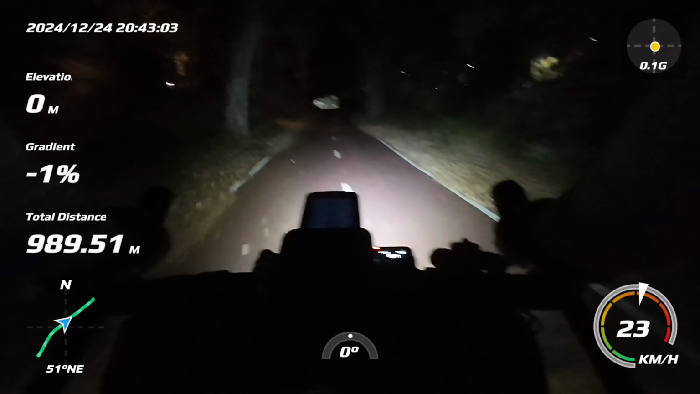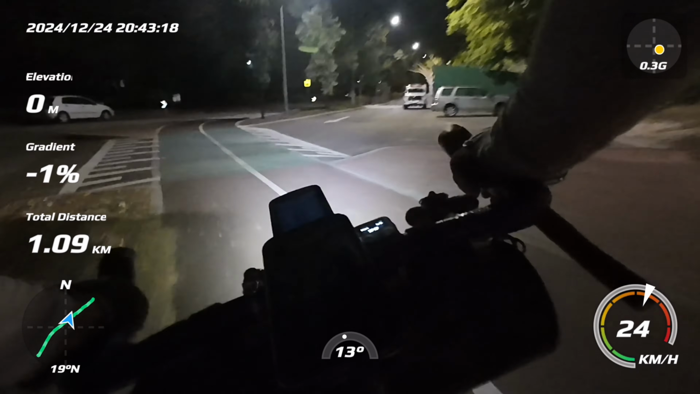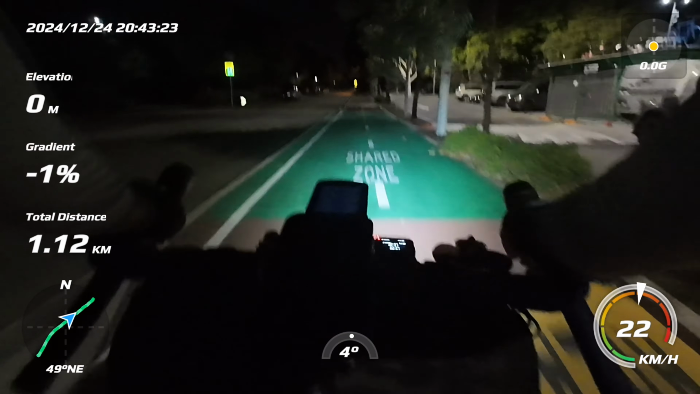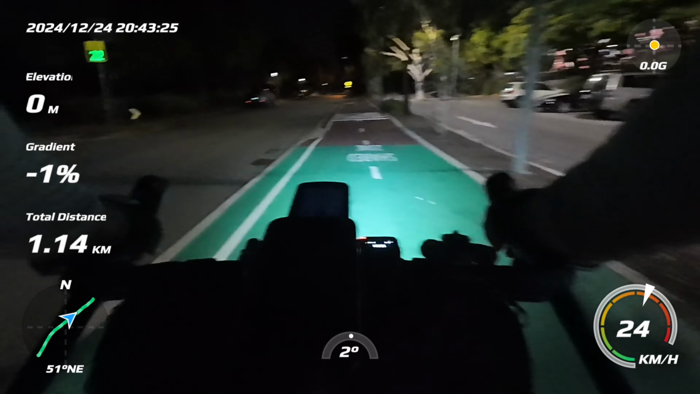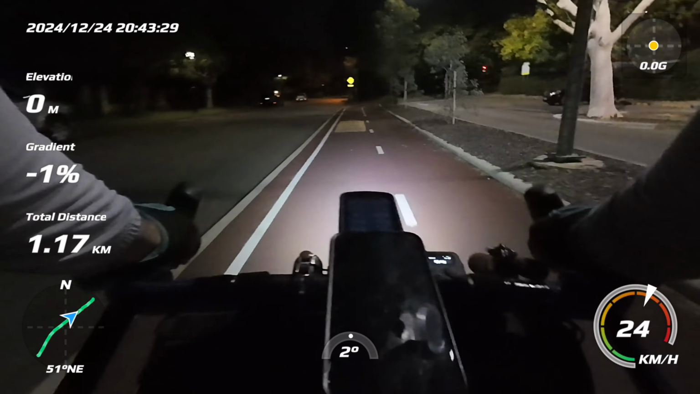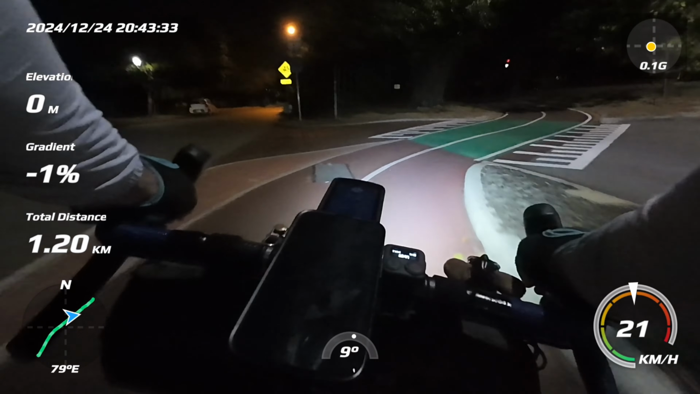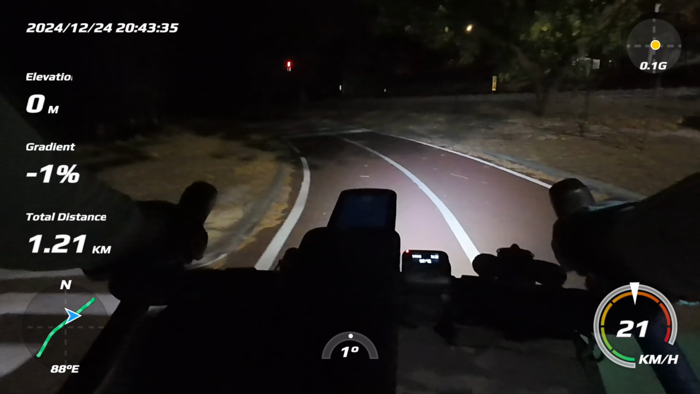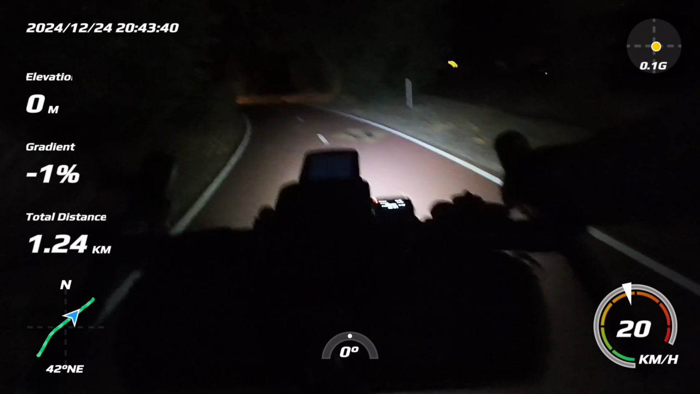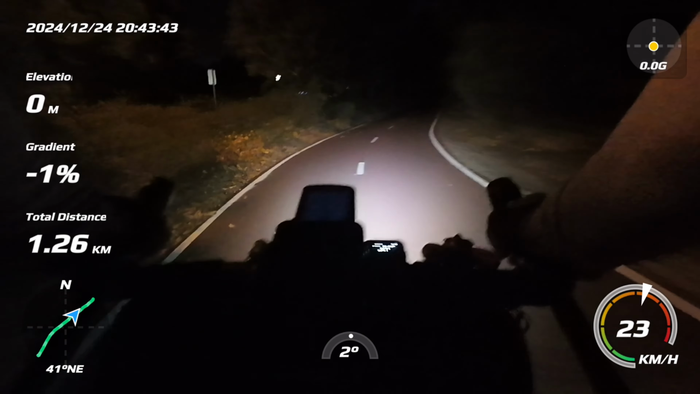And on high, it gives me 3.5 hours or so. Obviously that depends on ambient temperature and all that stuff that affects batteries. But Exposure lights are awesome. They're expensive, but I reckon they're worth it.